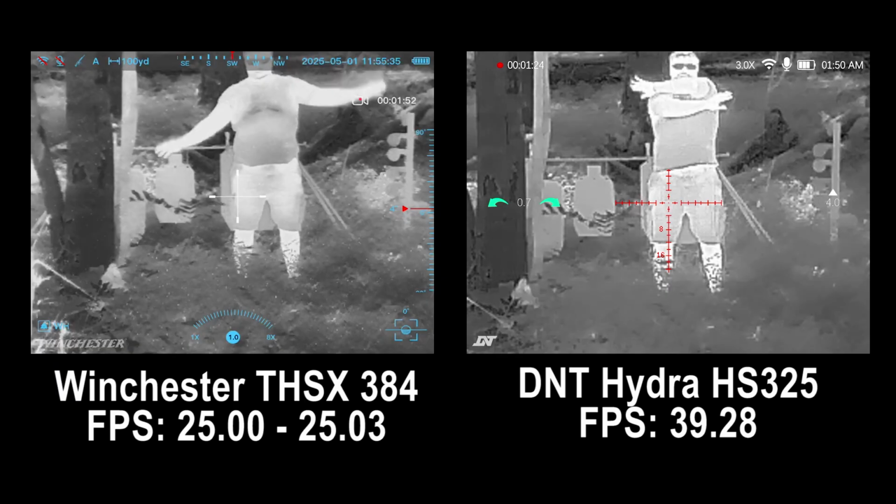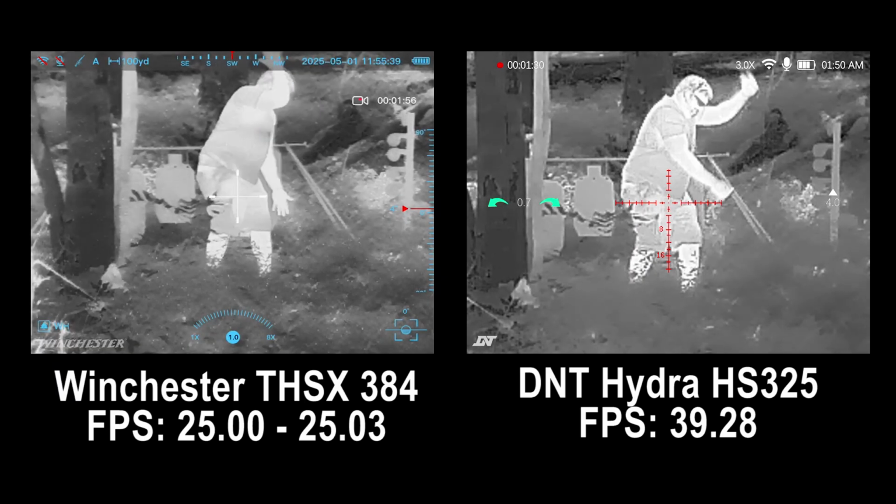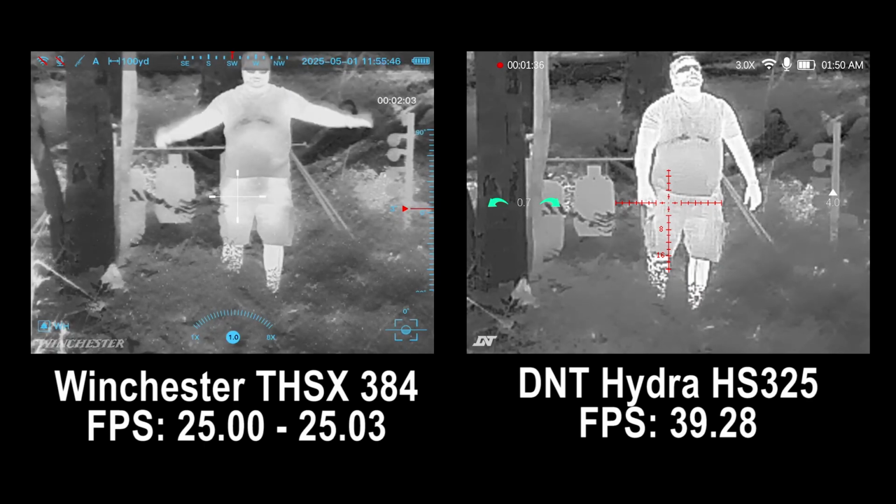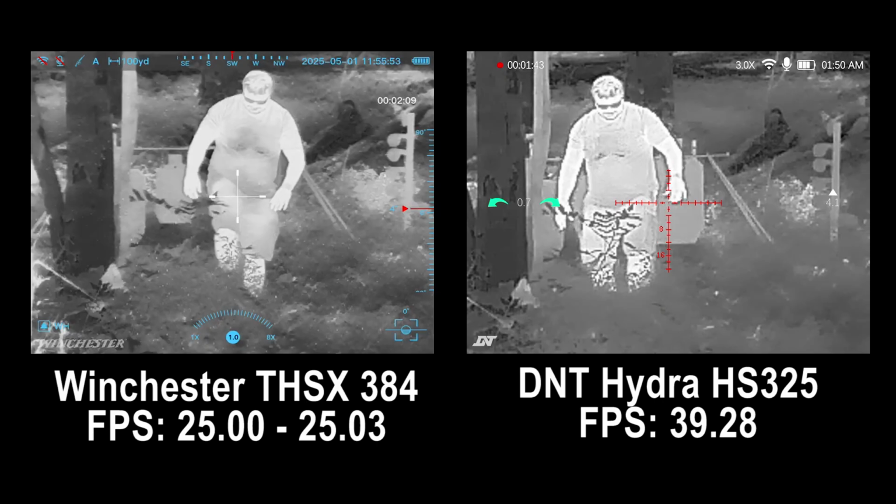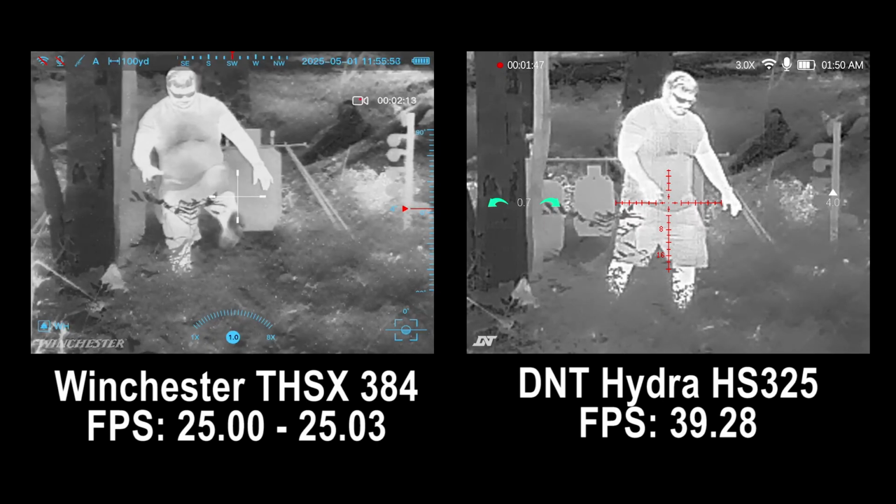And I also adjusted the brightness in each of the thermals as well, and the contrast to match what appeared to be about the same to eyesight. Now obviously on camera here, it looks a lot different. The one on the left looks a lot fuzzier, and the one on the right looks a little bit more contrasted, a little bit sharper, but also a little bit more pixely too. Part of that could be the DNT optic's AI thing they've got going on inside there.